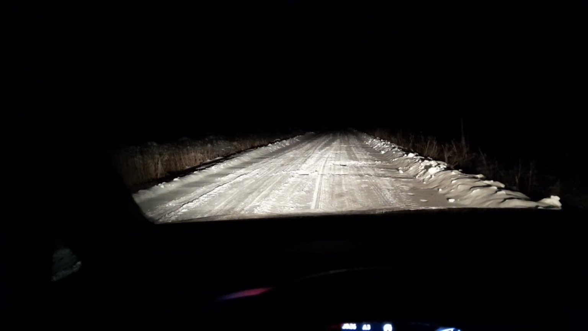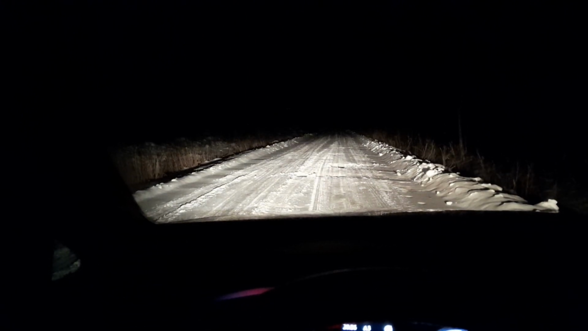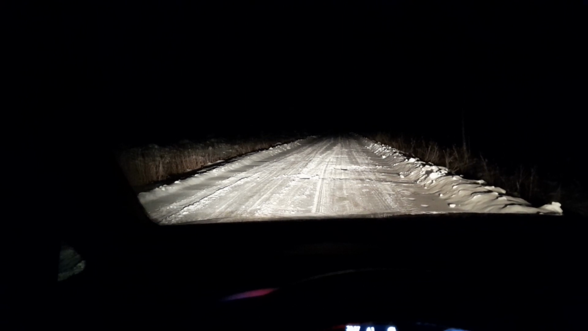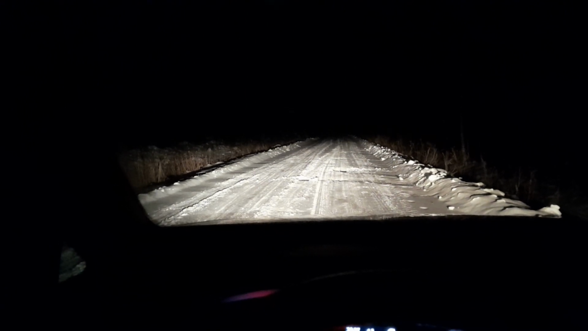And a deer is not that intimidating, a simple deer, you don't feel that big of a threat as from a bear. Wolves, there are wolves everywhere in my country, but I never meet them.